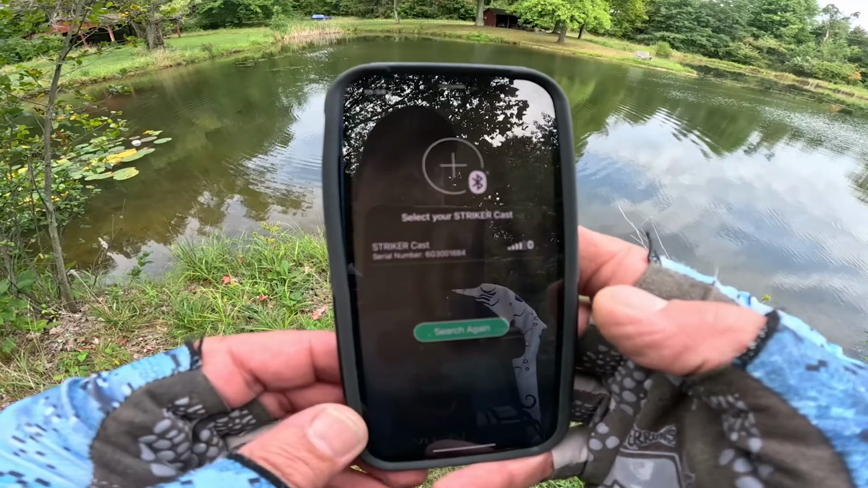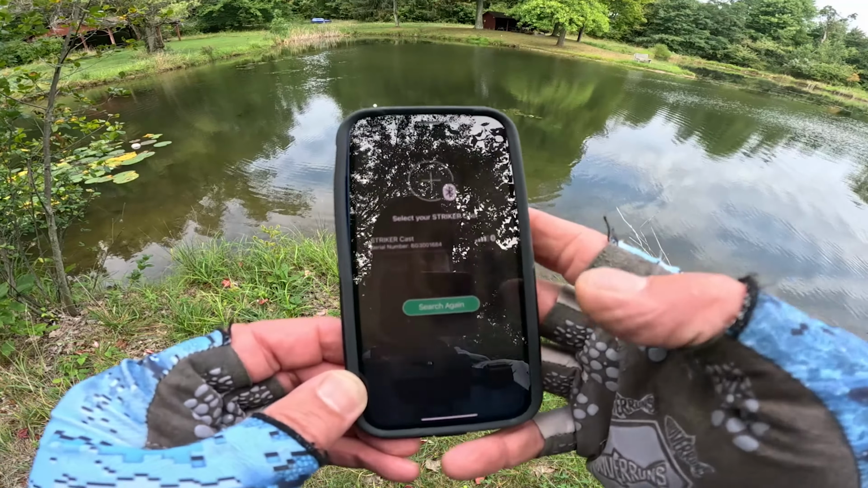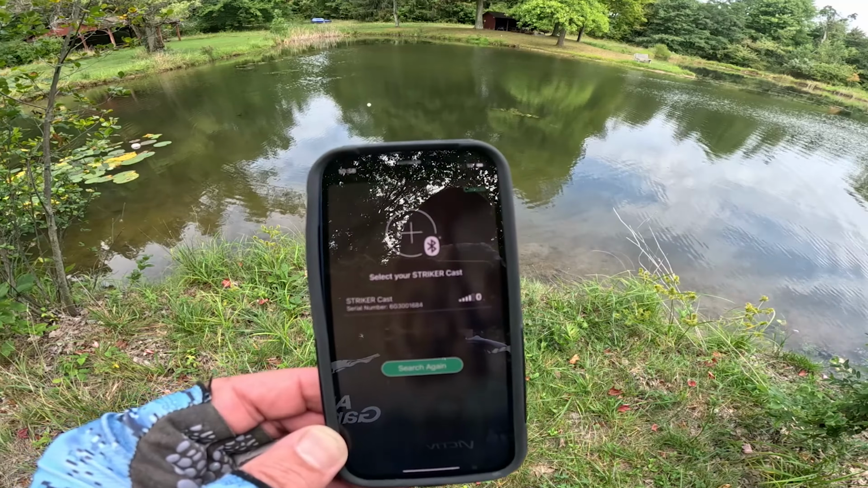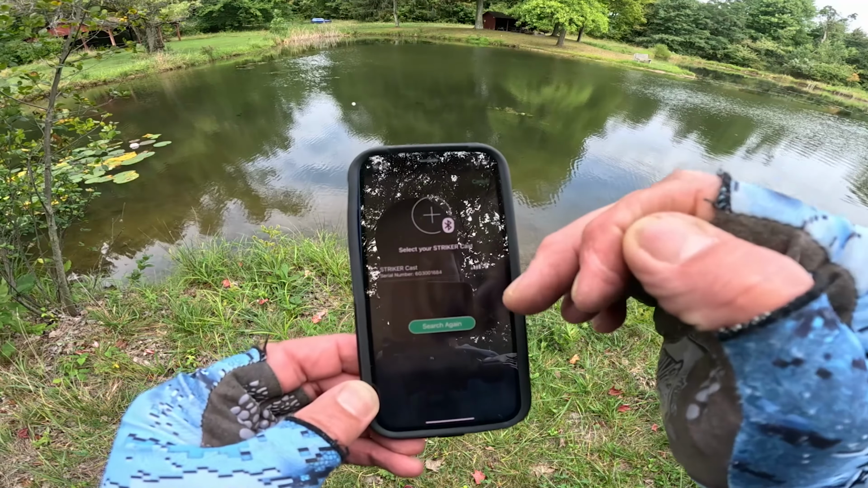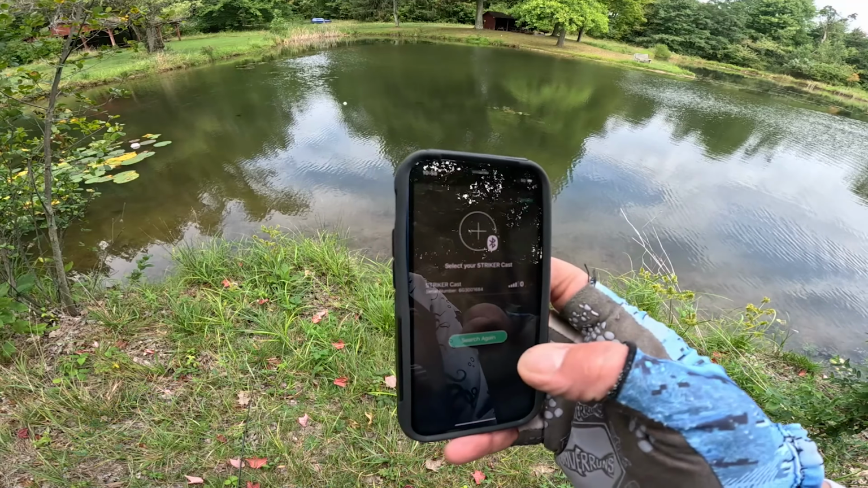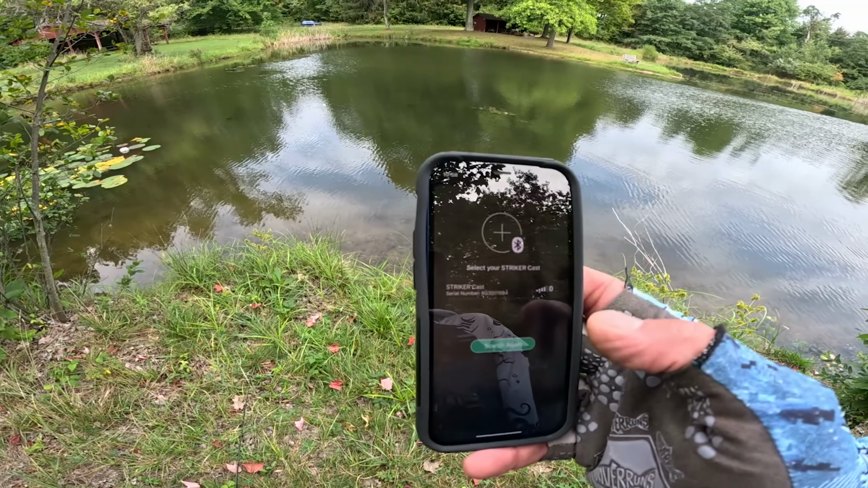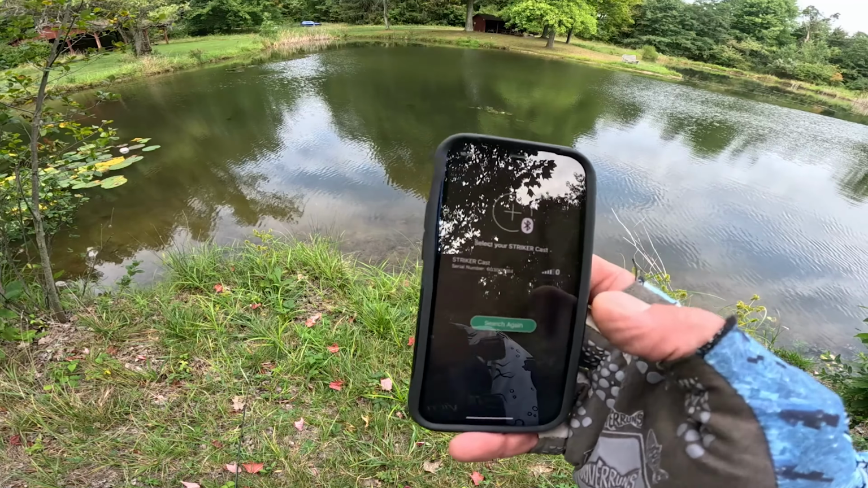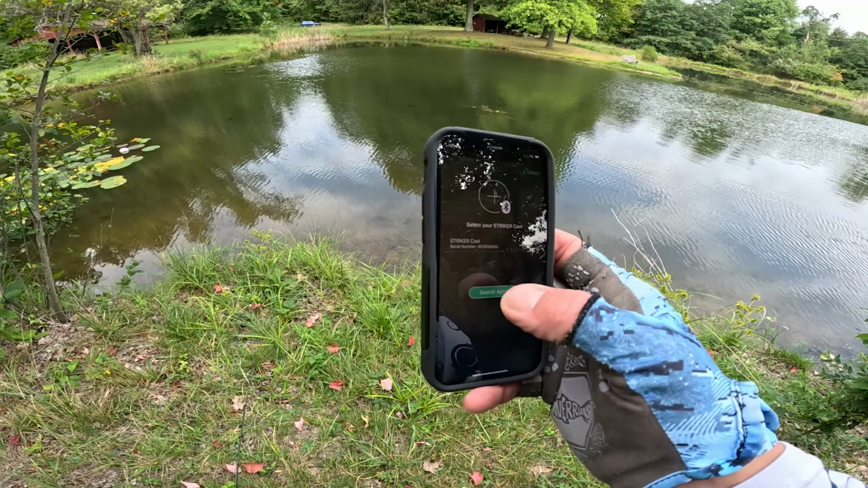Now it comes back and tells you the Striker Cast serial number and your Bluetooth strength. That's important. I know a lot of people say the thing doesn't work. You have to make sure you have the strength on the Bluetooth and connectivity on your phone. If you don't have those, forget about it. You're not going to be able to get it done, so put it away and just go fish normally. But if you have great service and your Bluetooth is on, you're good to go.